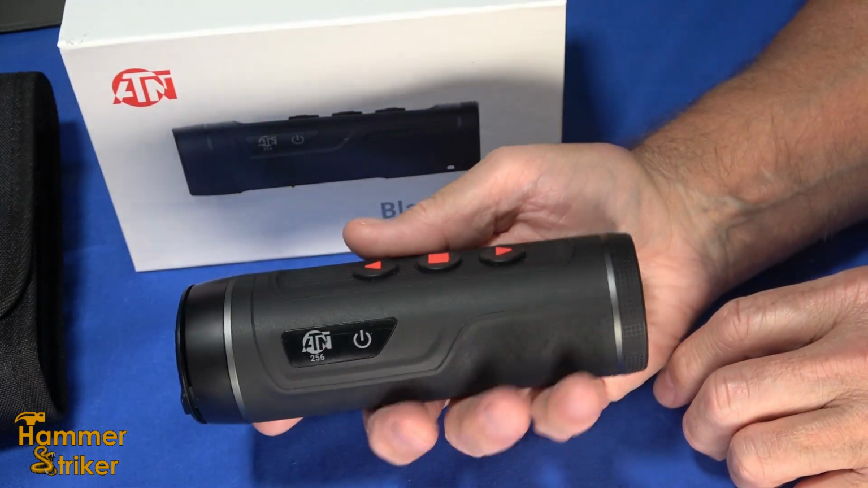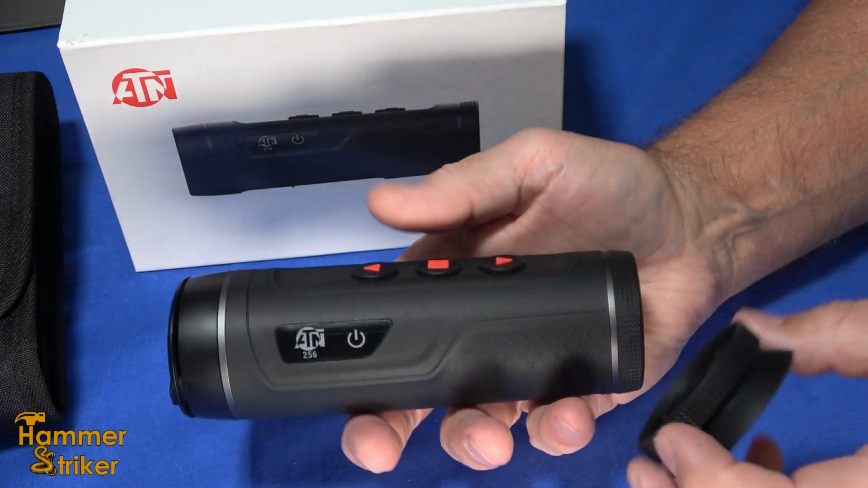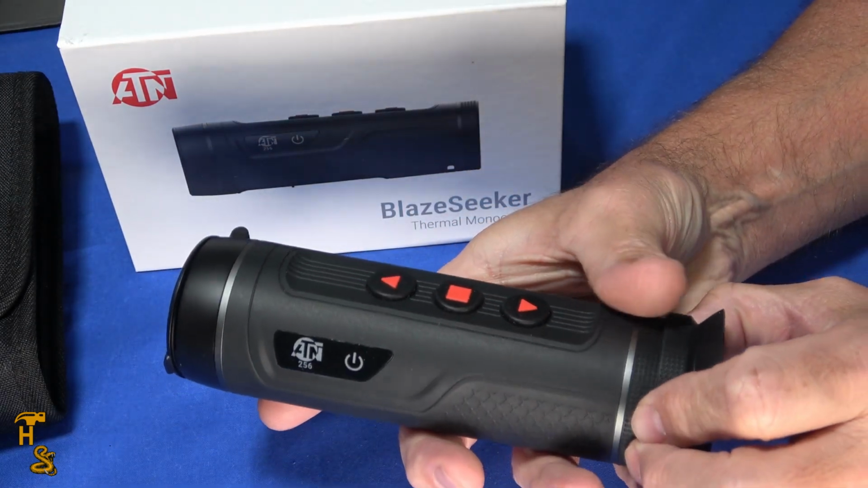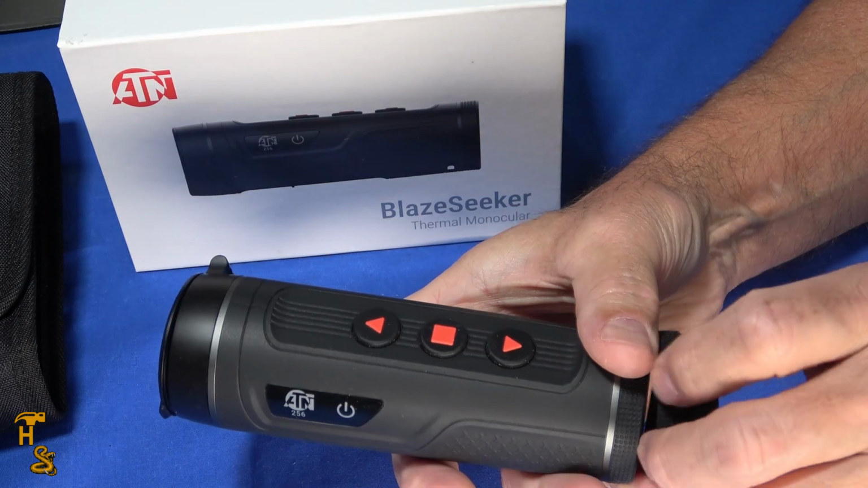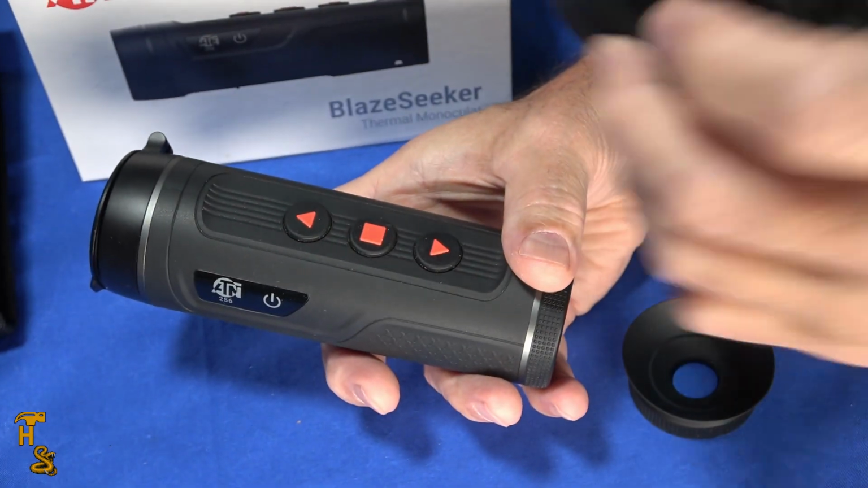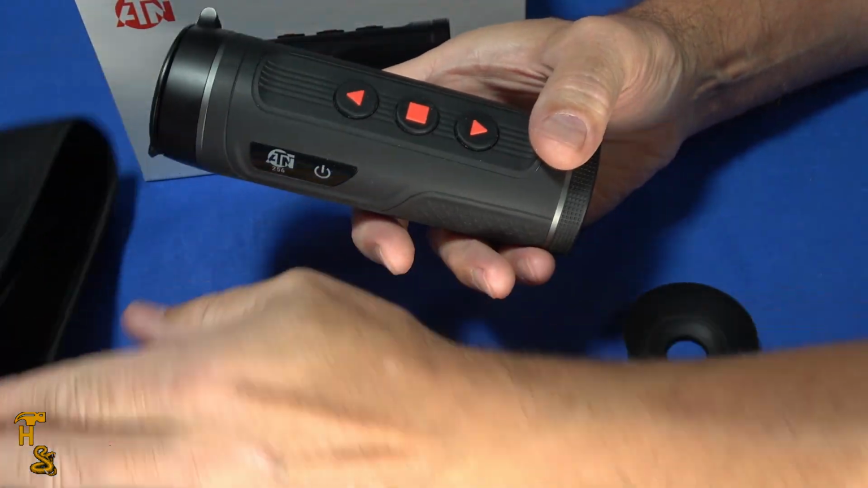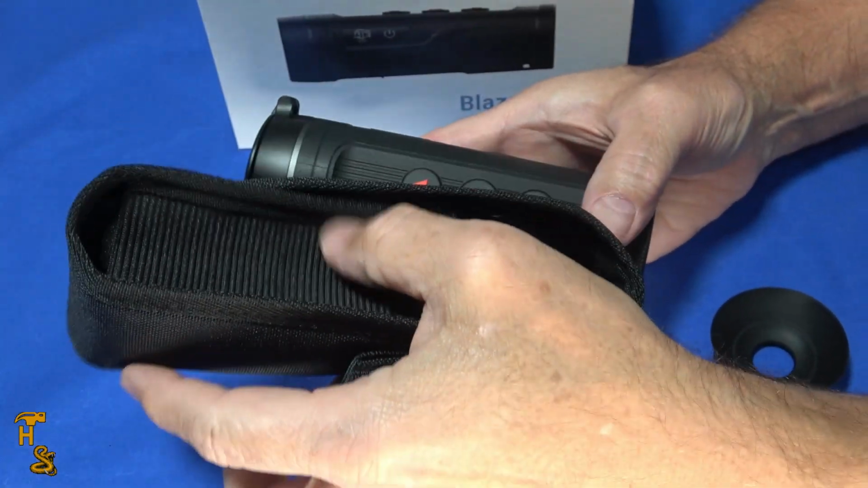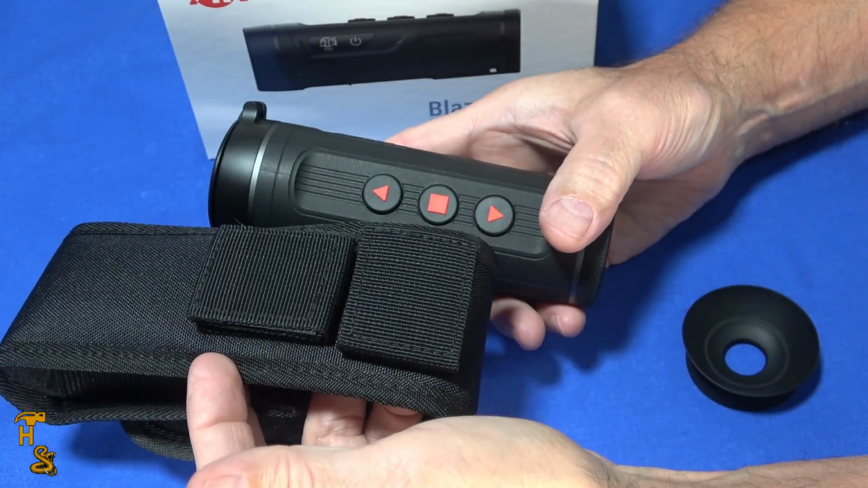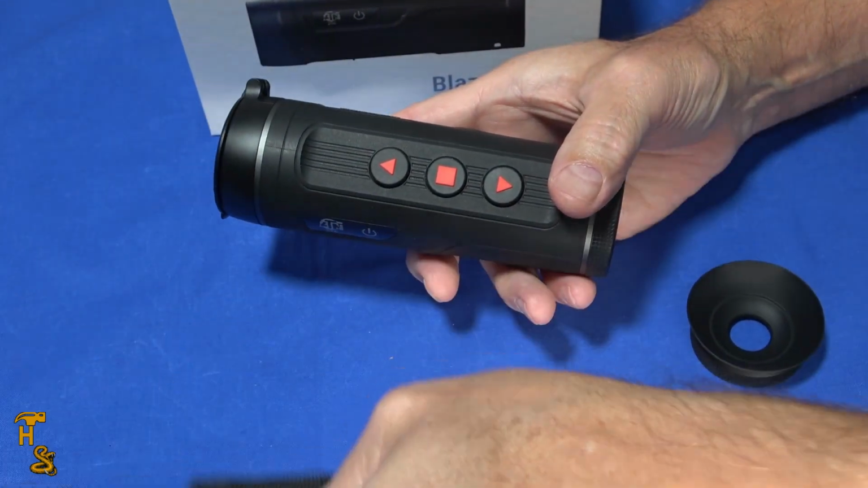It comes with a few things. It comes with the device that's sitting here in my hand. It comes with an eyepiece that you can put on that will shield the light escaping. It also comes with a wrist strap and kind of like a neck strap like you would with binoculars. And it comes with this pouch to carry it in, which is also designed to sit on a belt. So it comes with all the different ways you may want to carry it or use it.